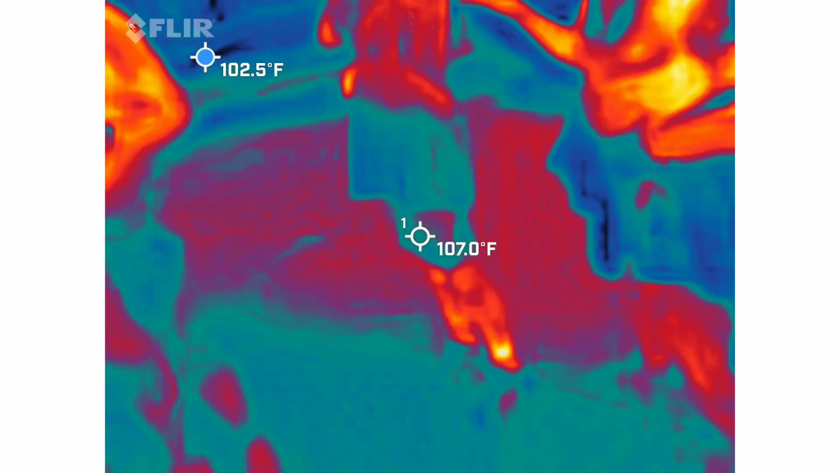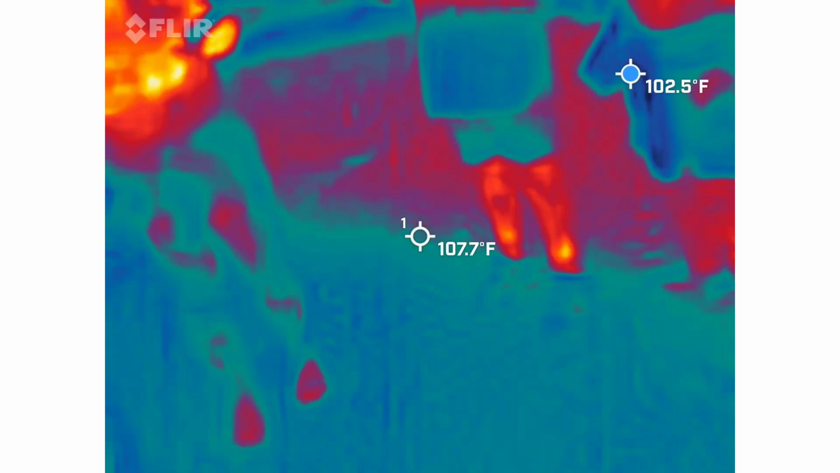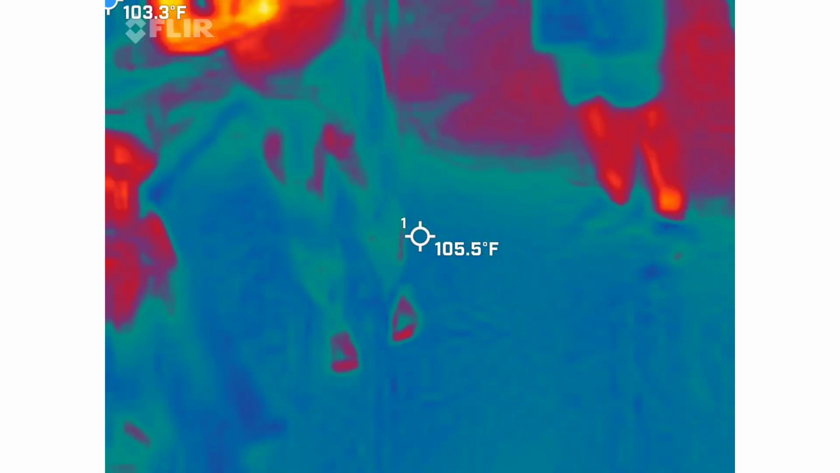Your number's going up. I feel like it's always specific. Nope, just nice slow movements. It's scanning the slower radius, better.